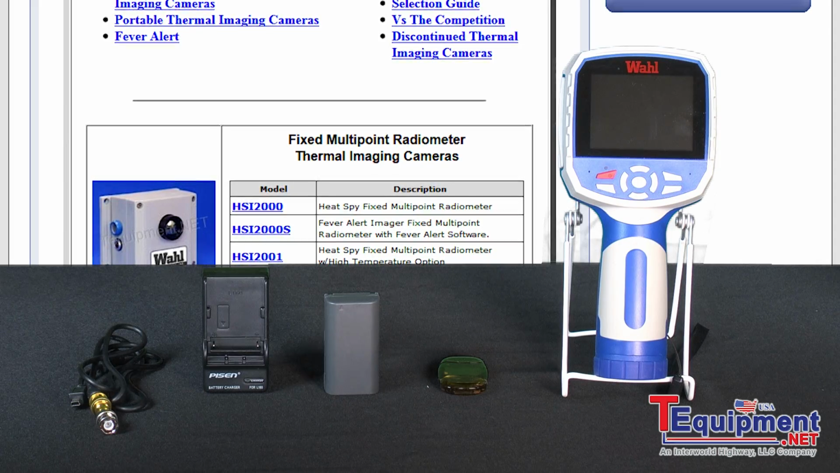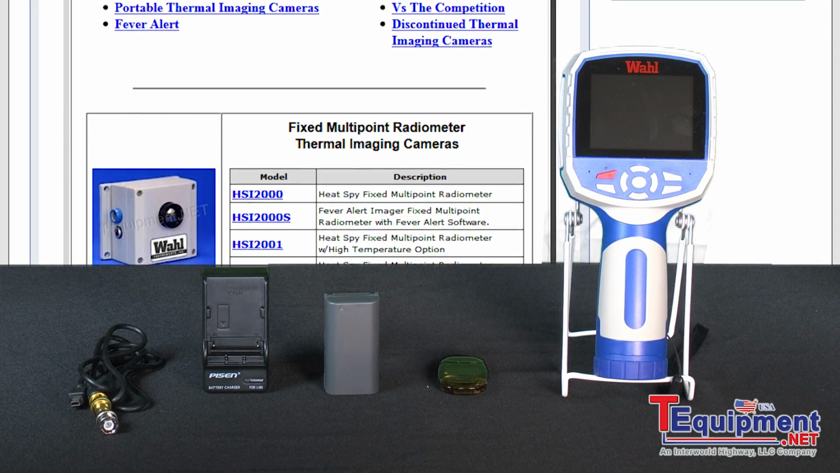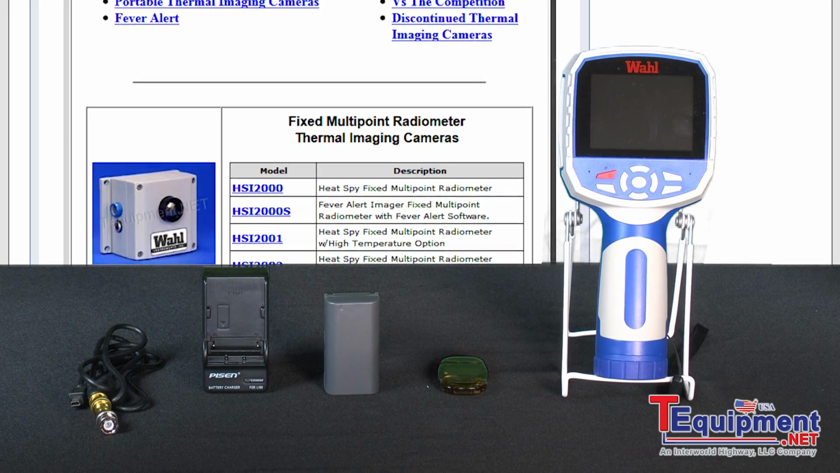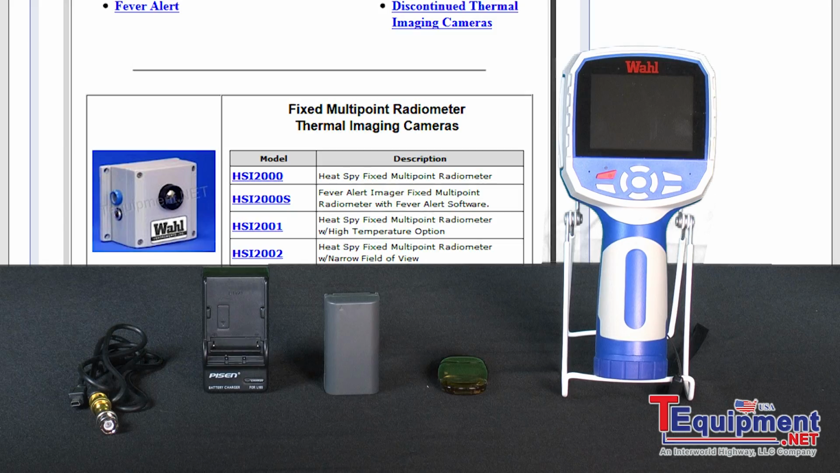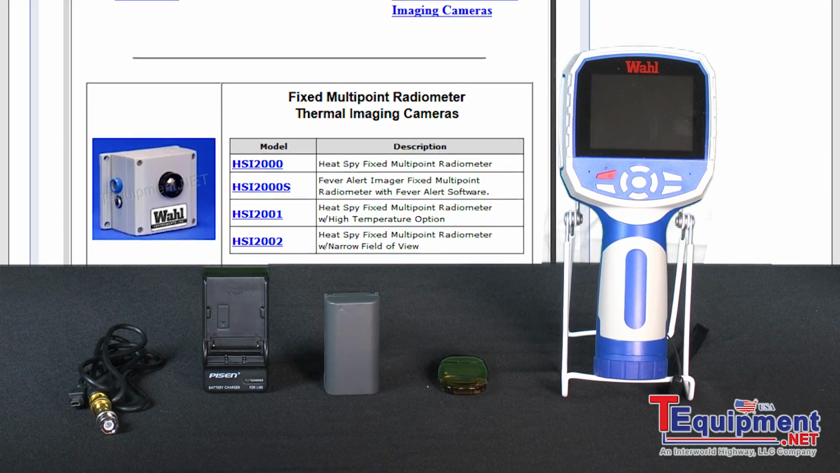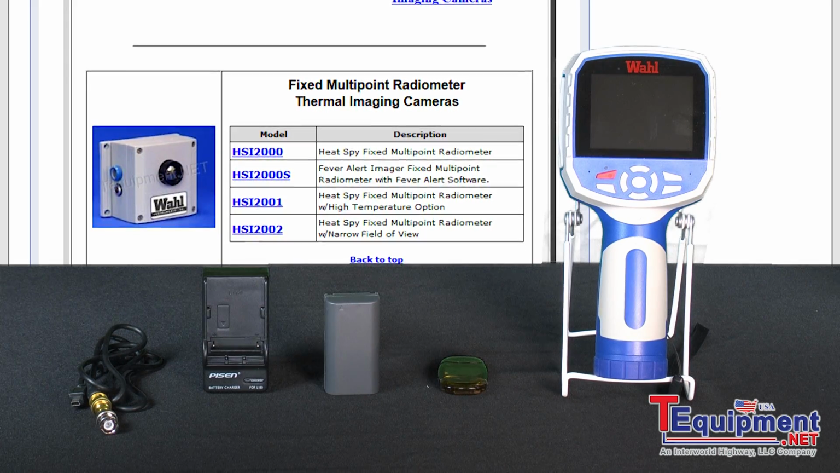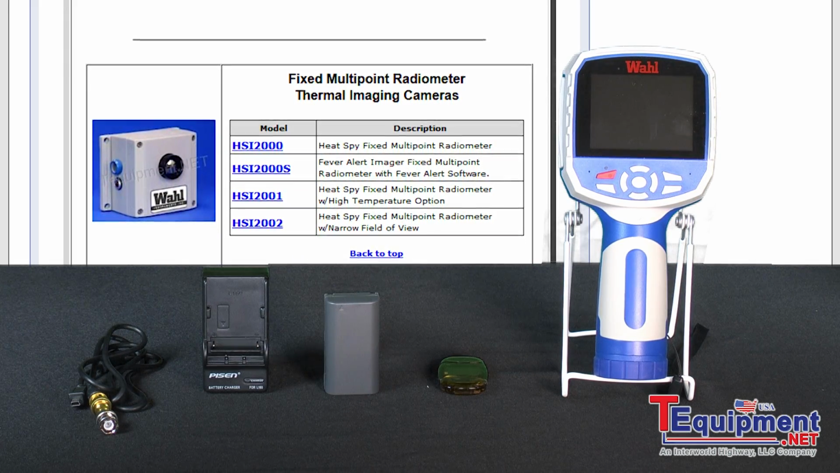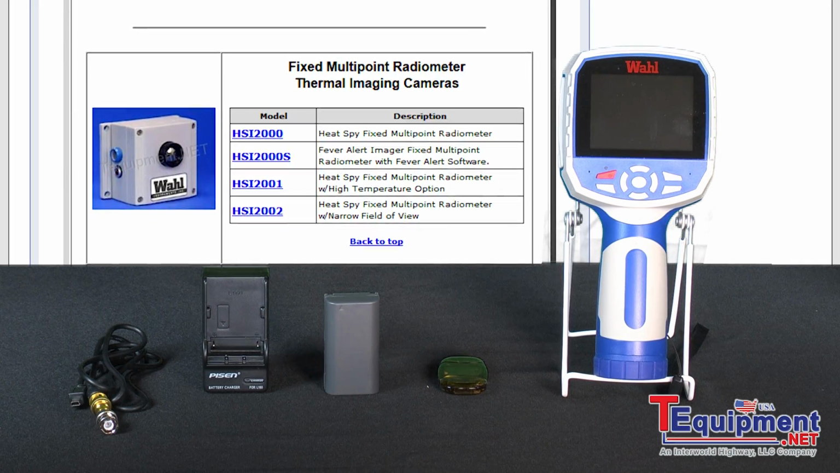The inspector model, which you can upgrade to, also comes in 9 Hz or 30 Hz. We sell 30 Hz domestically, in the US and Canada. It has the fully functional digital and thermal camera. We call that double vision. It simultaneously takes that picture and has a landscape view digital picture along with that thermal picture, so you can really get a good perspective of where you're taking your photo, where you're taking your thermal image.